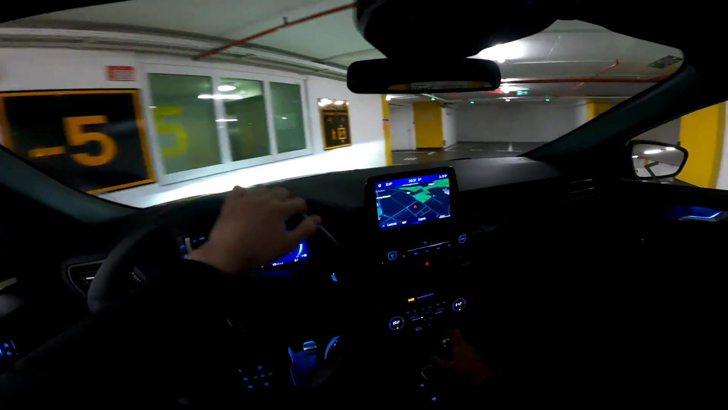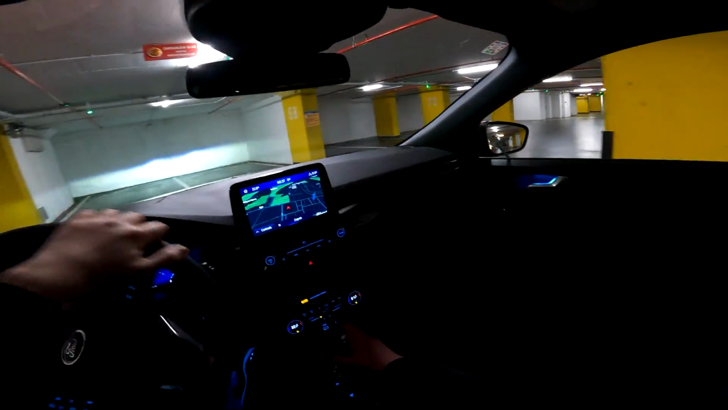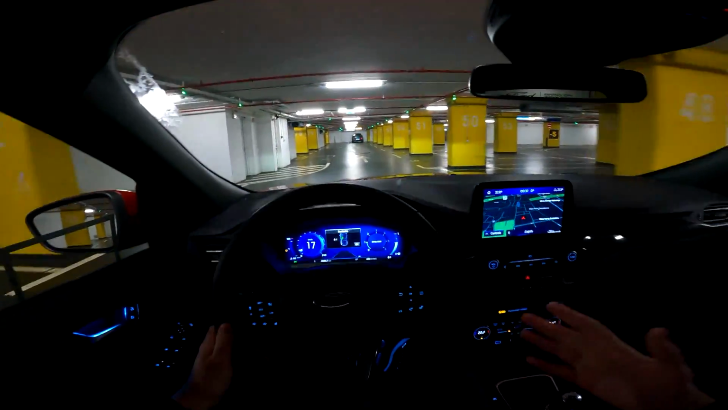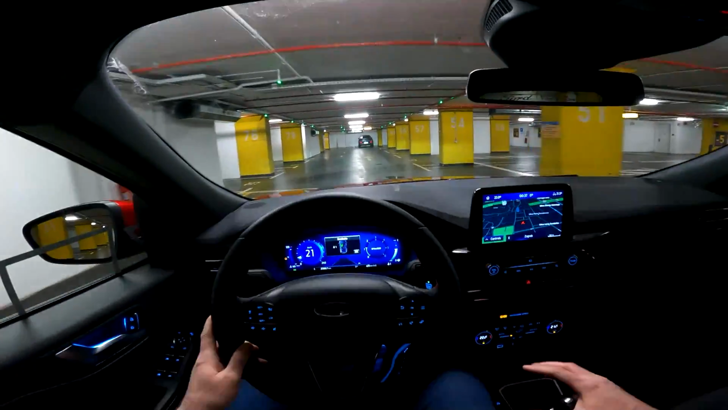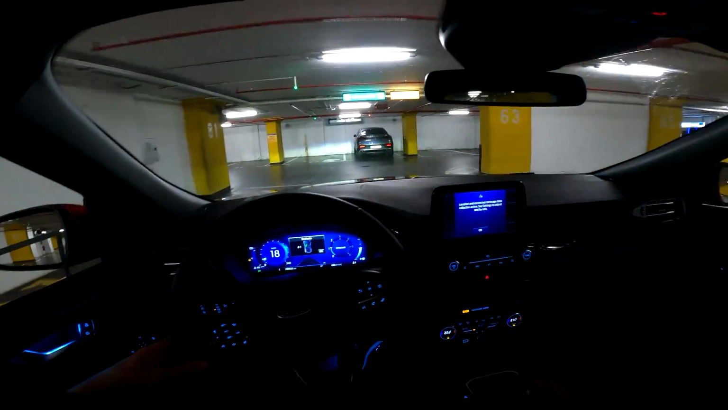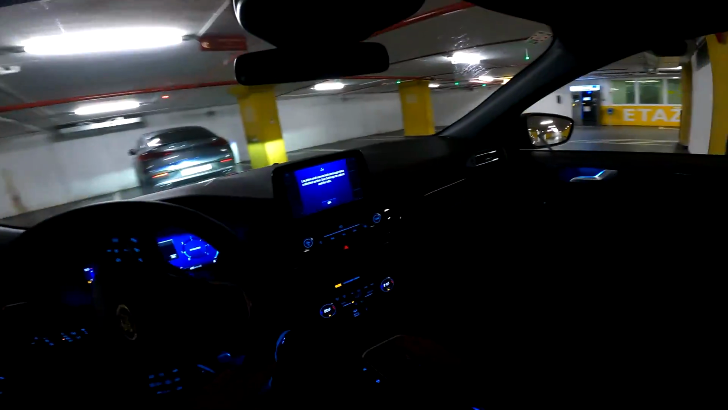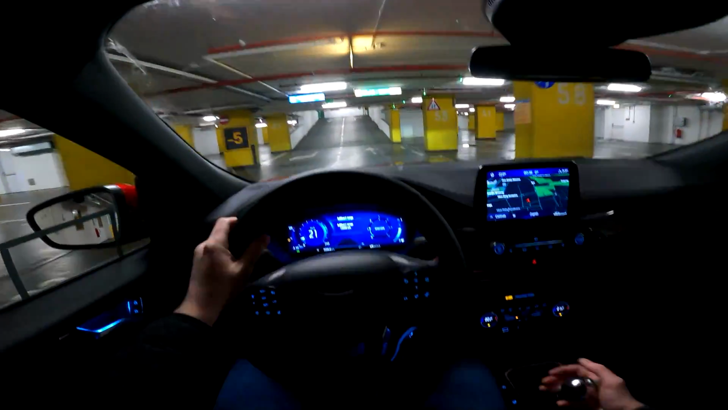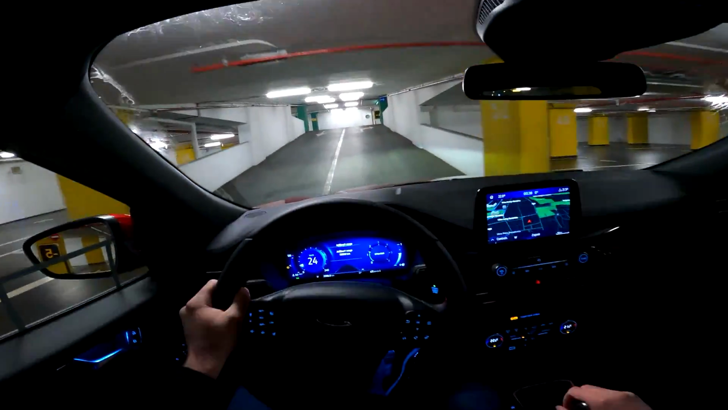But there are actually various options available, but let's cover some figures of this model. So as I said, diesel mild hybrid, very efficient. Official consumption is 5 liters per 100 kilometers, but in reality around 6 is a normal number.